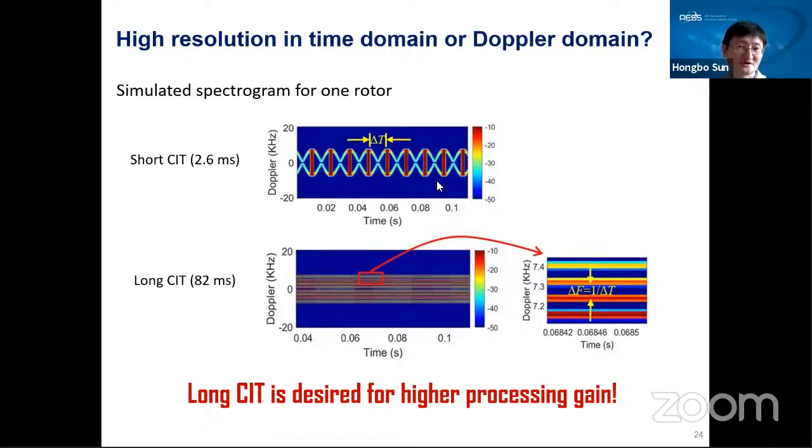They were obtained with a very short integration time, for example, just 0.6 milliseconds in the simulation. But normally in radar detection, a long integration time is always desired because it gives higher processing gain. So if the integration time is very long, for example, 82 milliseconds, what we have is like this.